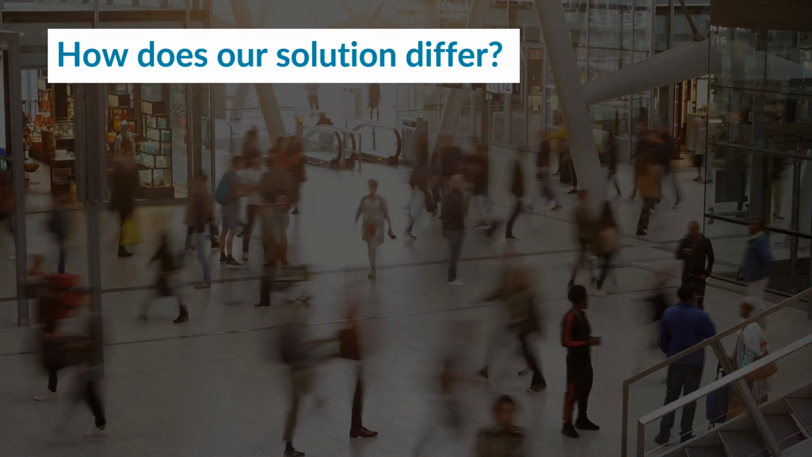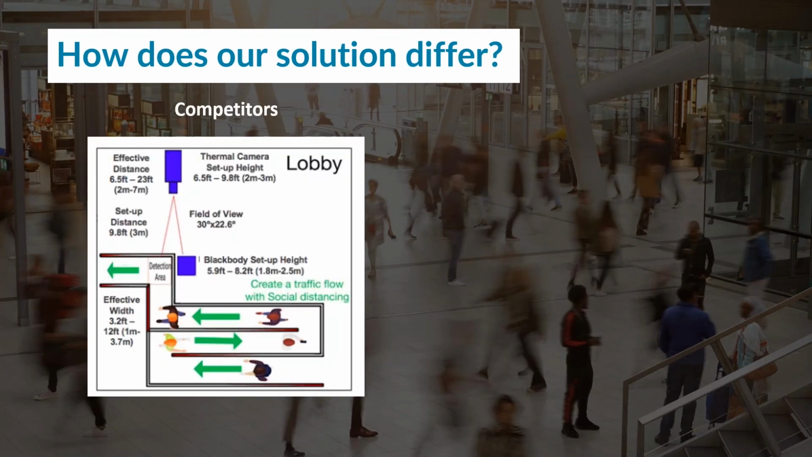How does our solution differ? So, I mean, Craig's probably a better place to explain the difference here. Yeah, so there are a lot of solutions out there that have been out there for a while, and unfortunately, they're probably not good enough to actually scan multiple people. There are ones that scan maybe 2 or 3, but really, when you think about it, doesn't necessarily help so much if you have a lot of footfall coming in through an office.